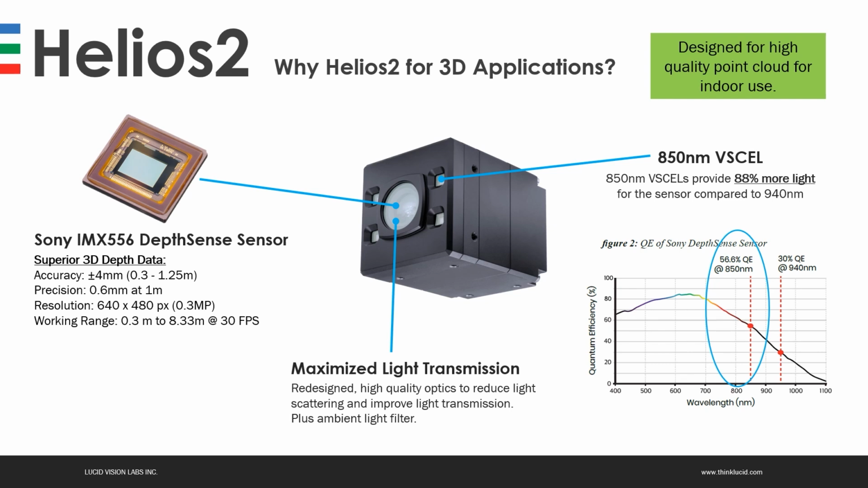The optics has been designed to maximize light transmission and reduce scattering and reflection. In addition, Helios includes an ambient light filter that can be used to avoid perturbation from the ambient light. In addition to this, we use 850 nanometer VCSEL LEDs that were selected at this wavelength to provide the highest quantum efficiency in near-infrared with the DepthSense sensor.